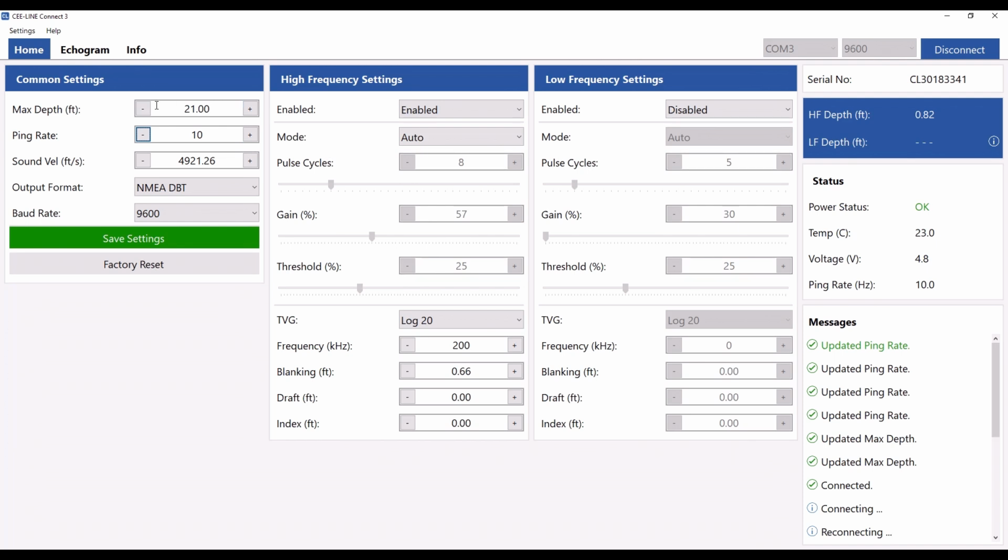The one thing to note about the maximum depth is that it's a hard limit. If you have a maximum depth of, in this case, 21 feet, and your actual depth goes to 21.1 feet, then the data will disappear. So you have to be careful to ensure your maximum depth is relevant to the survey that you're doing. Maybe your expected survey depth plus 50% would be a good safe level to put the maximum depth at.